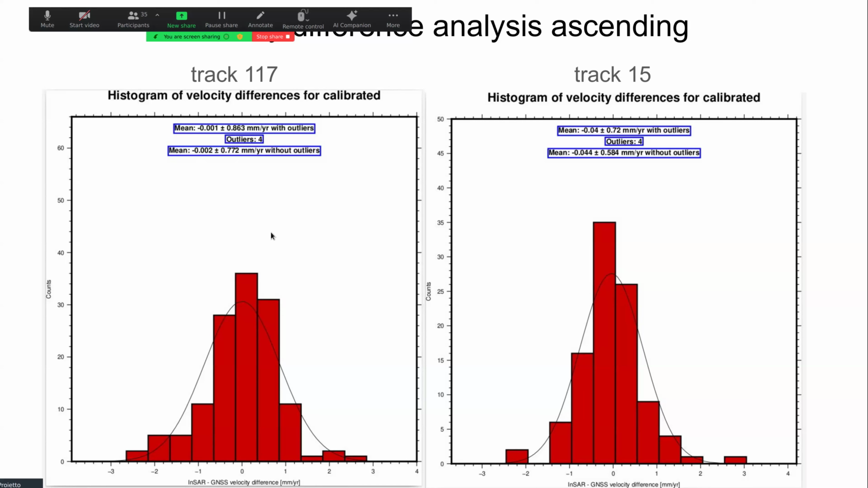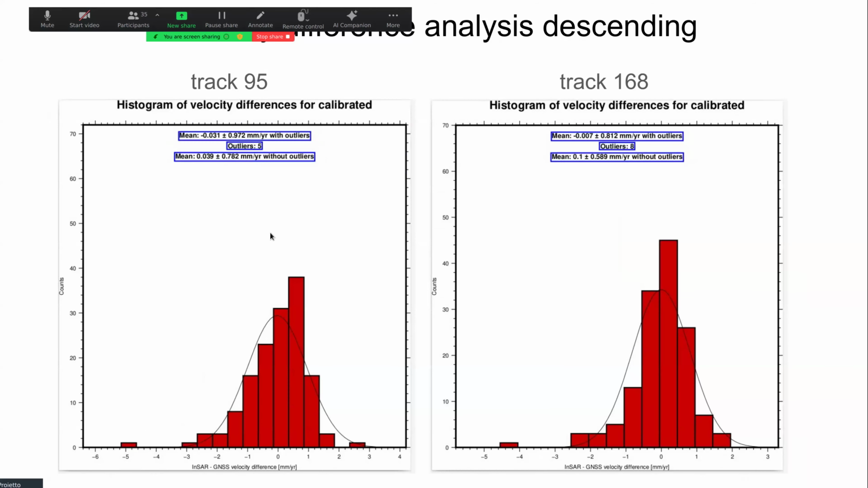Here I'm showing the solutions that are calibrated both with the displacement and with the velocity, especially the velocity. Moving on to the descending, we can say the same, here it is quite good. Here for these tracks, the mean is 0.1, a bit worse, but still in line with the lecture tool.